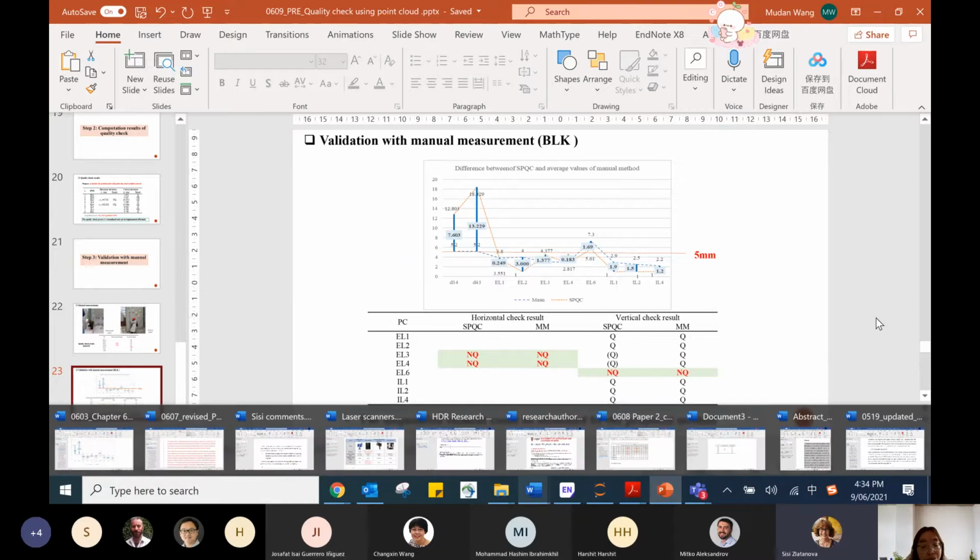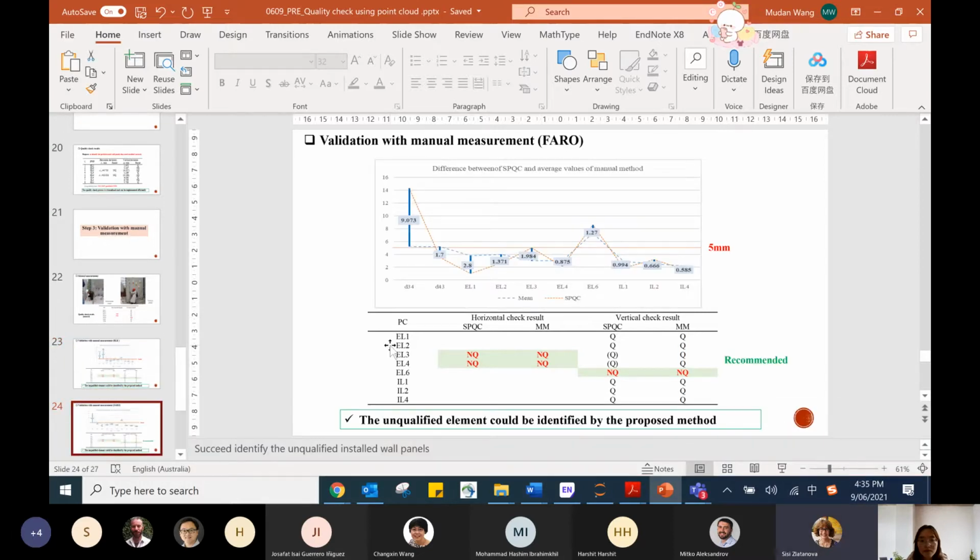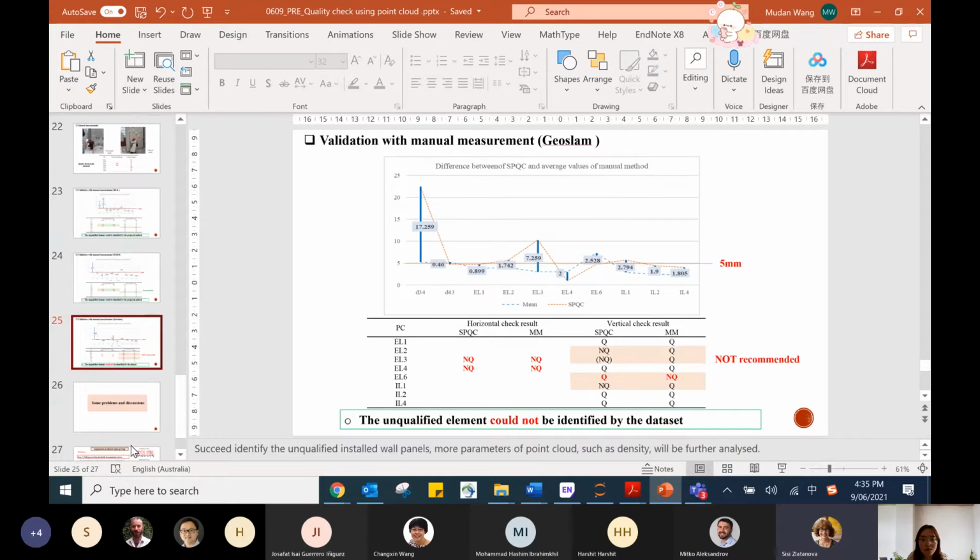If you go to the next slide, 24, you see the same first segment has a very big difference between what you have obtained with the segmentation and what is measured, and after that 25. Again, a very big difference. Do you have an explanation why this element has such a big difference between segmentation and measurement?